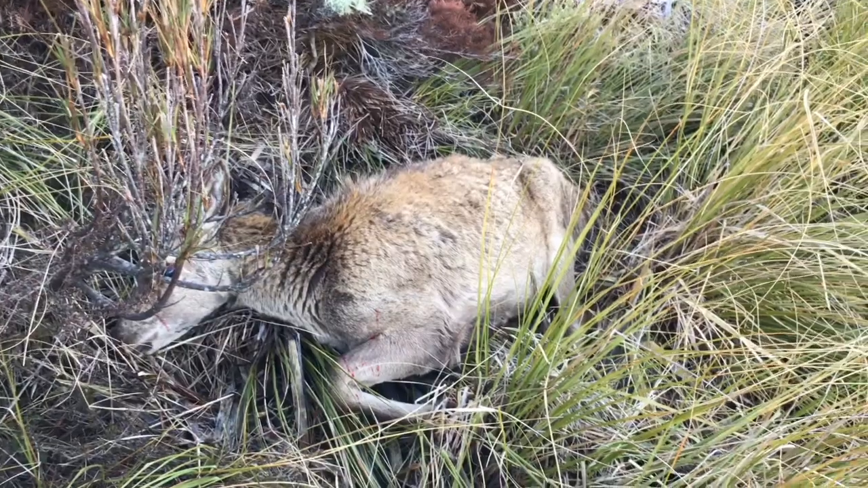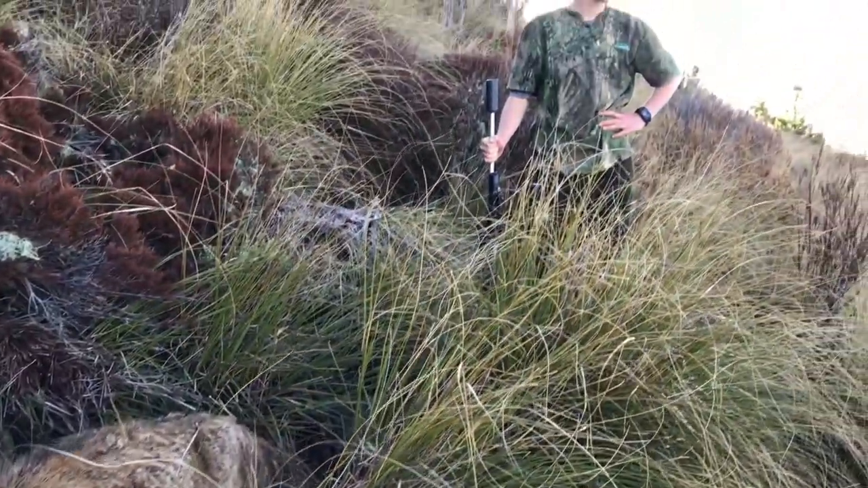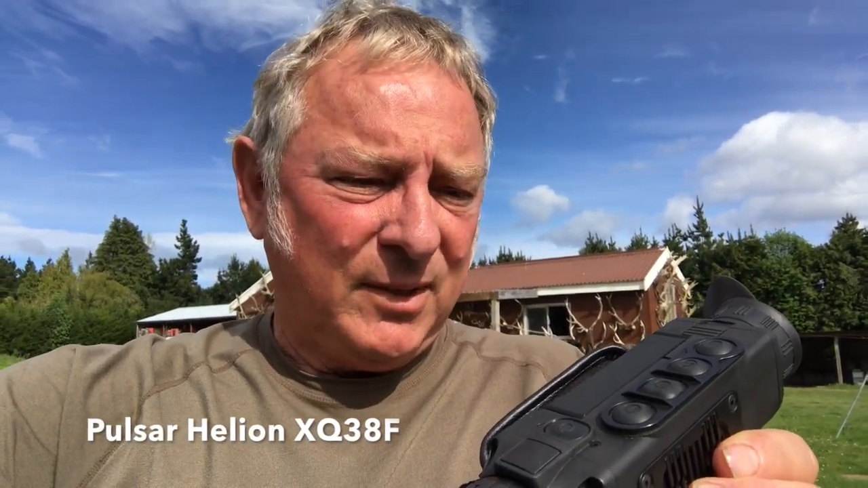So Daniel and I stalked in, we'd lost sight of it. And where you saw him standing was where we stalked into before we saw the animal. It was literally 2 meters in front of us, and I was trying to point it out to him, and he was looking in the distance, just, right, it's at my feet, it's at my feet. And it was literally at my feet. So I don't think he even had to aim for that one. Nice headshot. So what do we think of the Pulsar, the new Pulsar Thermal Imaging Unit?